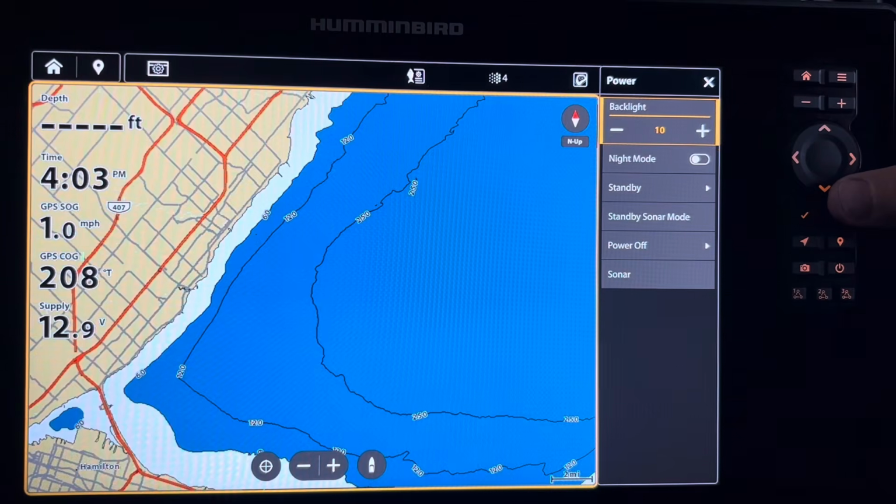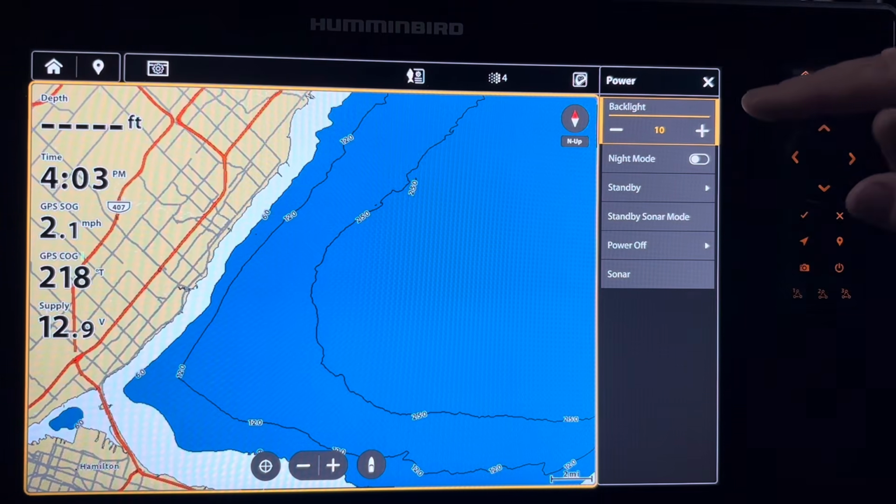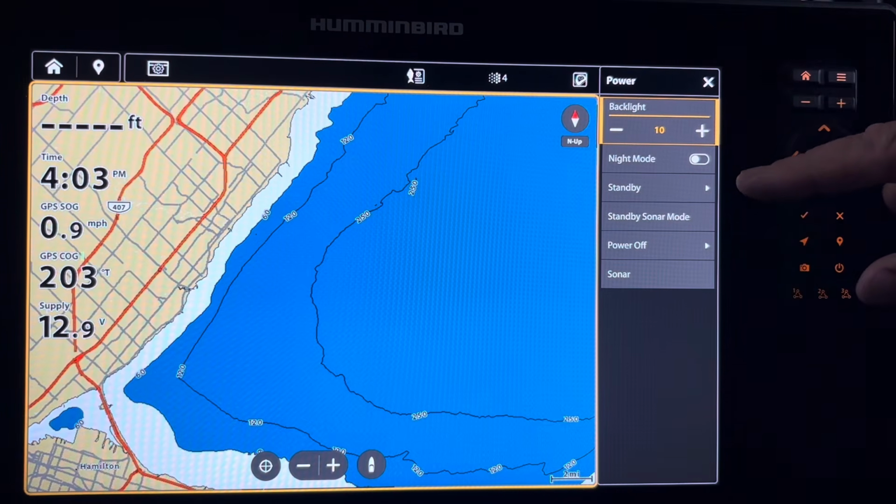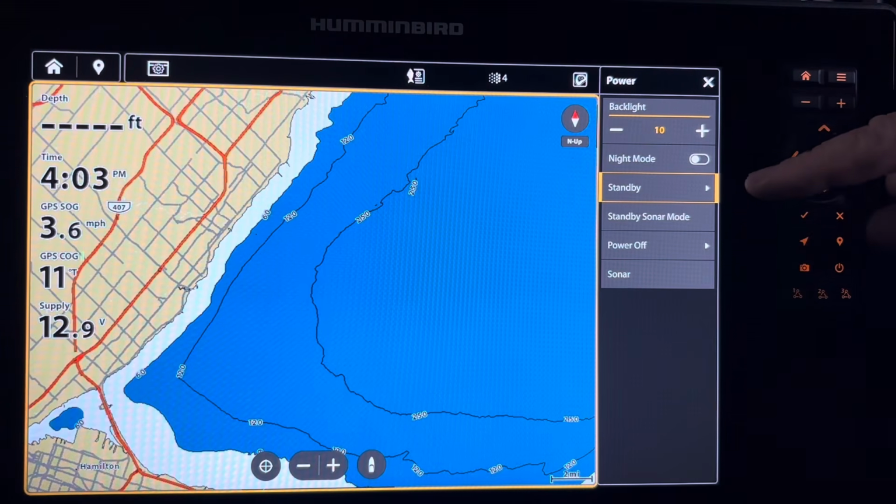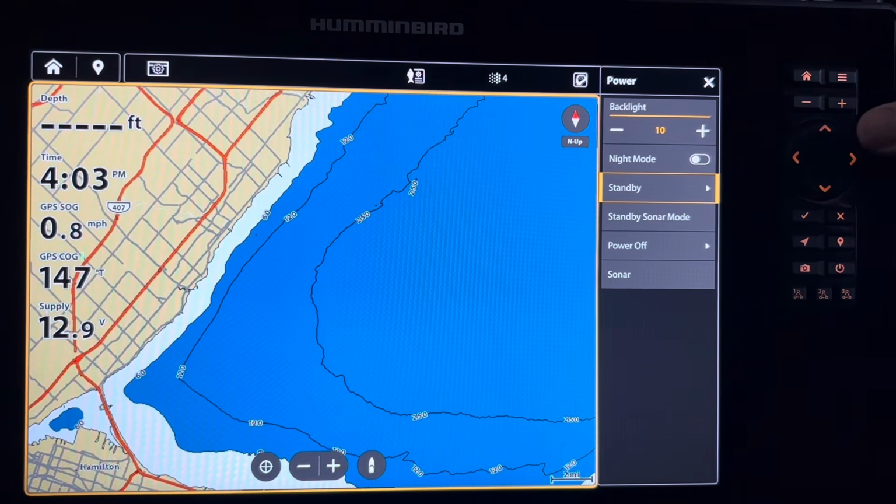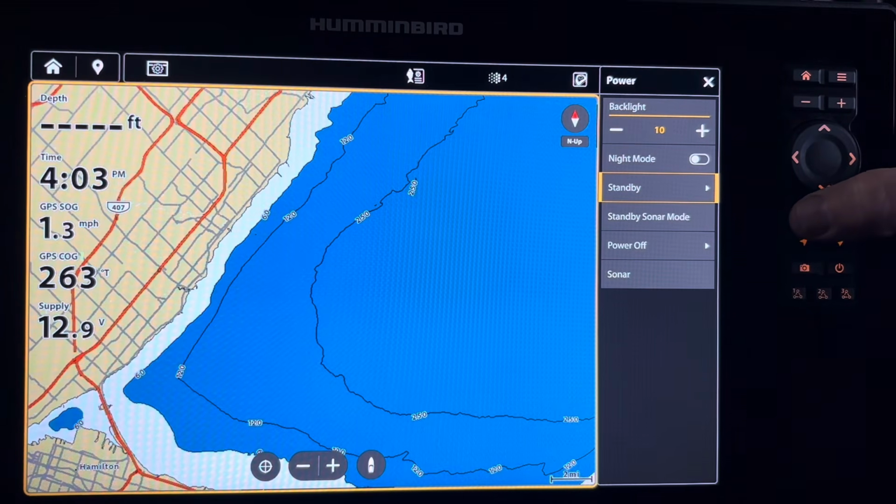To utilize the button control features, if I want to go from the highlighted backlight pane down to standby, I'm going to use the cursor control key. Helix users, you would be tempted to think with the right arrow that you would use the cursor control key, but you see that it doesn't do anything. What you have to do is again use the check button, which is your enter button, and you can see that the standby feature is now on.